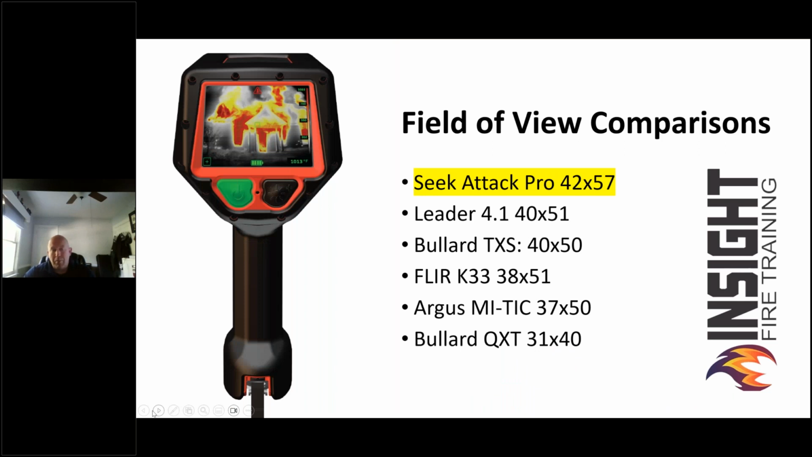Just to let you know, no camera can look at the sun, just like your eyes can't look at the sun for very long. If you look at the other competitors out there, as far as the cameras, they're all great cameras. They all have pros and cons. But if you look at just field of view, being able to see the bigger picture, you're looking at the widest field of view with the Seek Attack Pro.